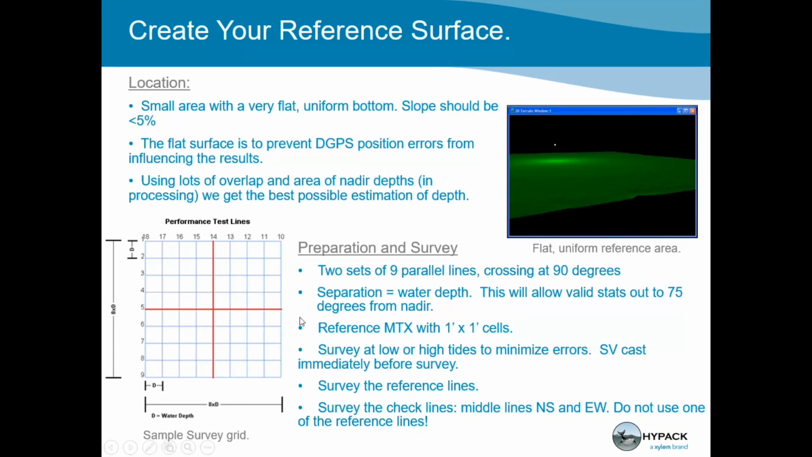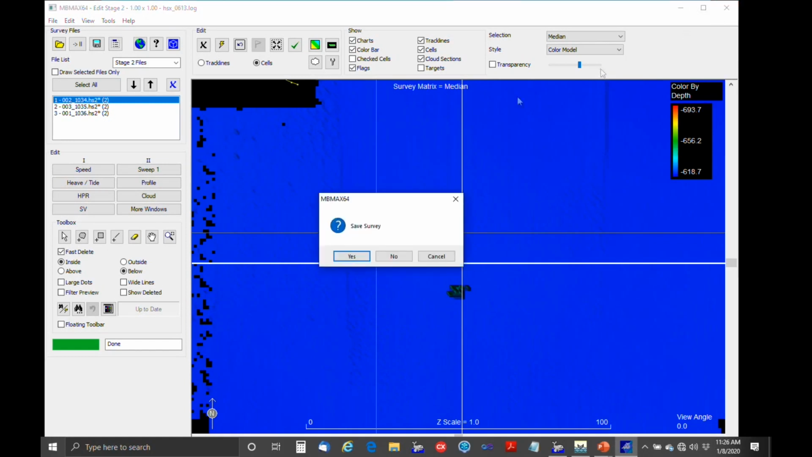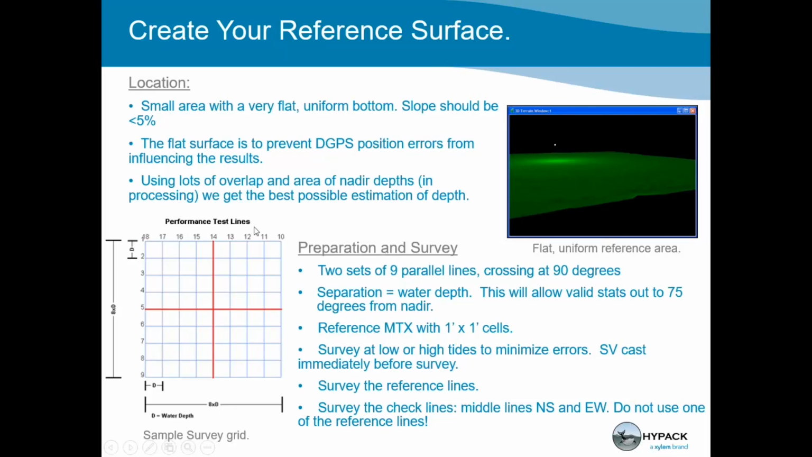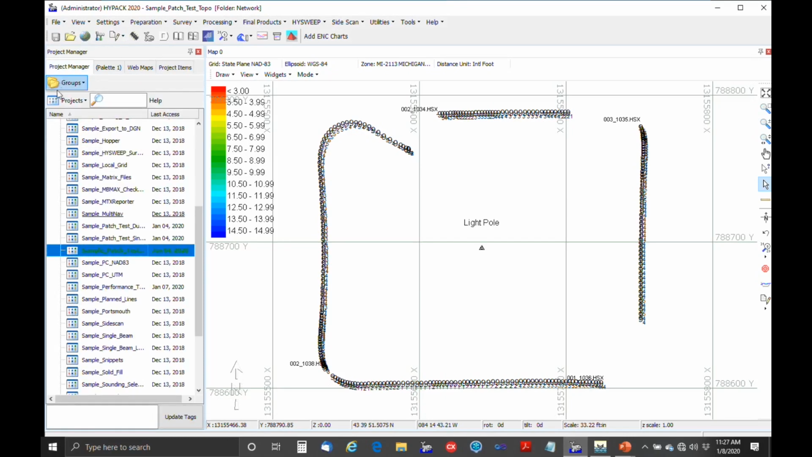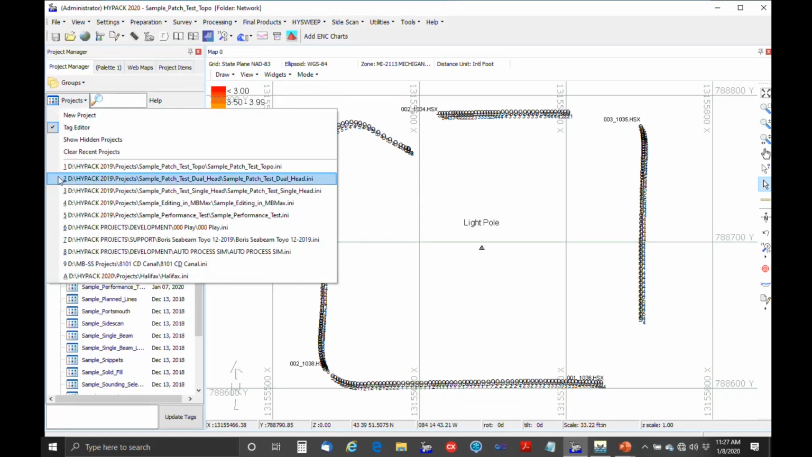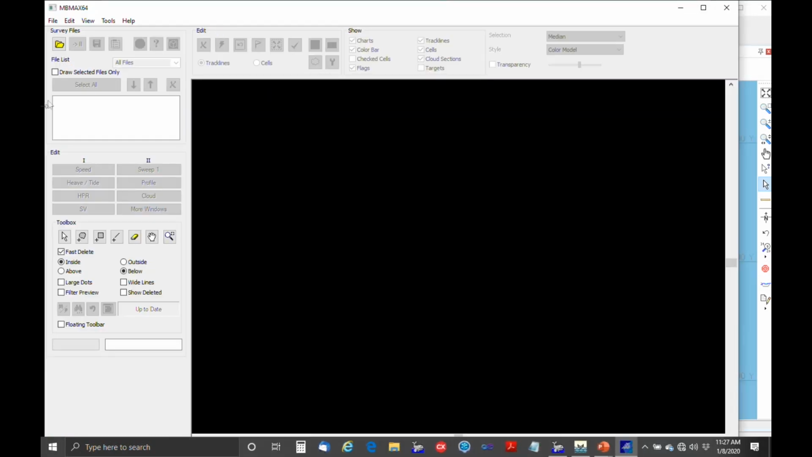And then when you're done, let's see, you edit them, and let's see if I can do that. See, we're in MB Max. Go back to HYPACK and open the project. Sample performance. Okay, so we're going to go into the editor.